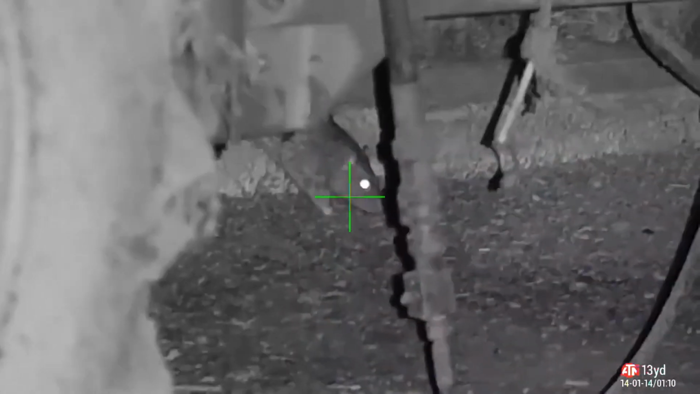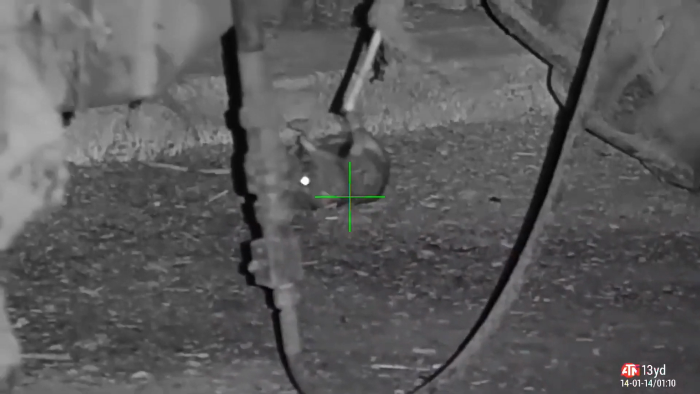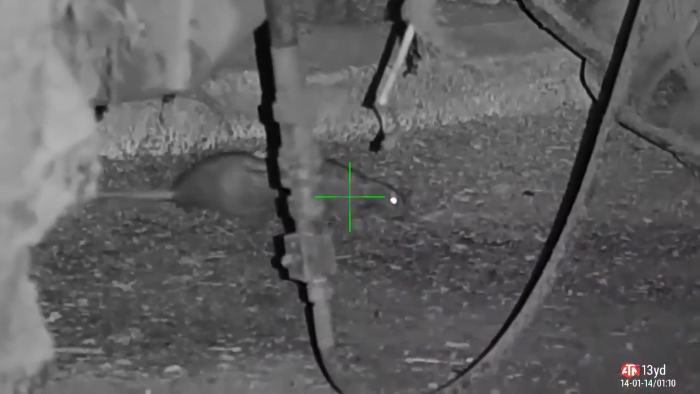We've got another one. Look at this. I'm going to quickly laser him to make sure I've got the distance right, and then I'm going to take the shot. There we go. Don't know what he was looking for, but he found himself a pellet.